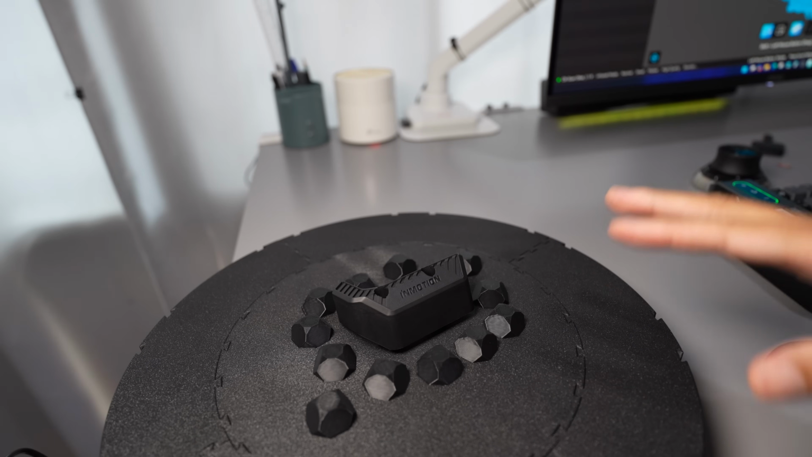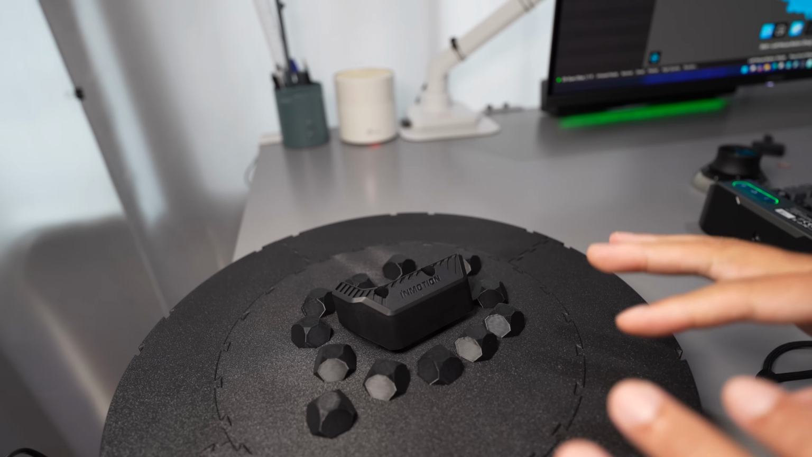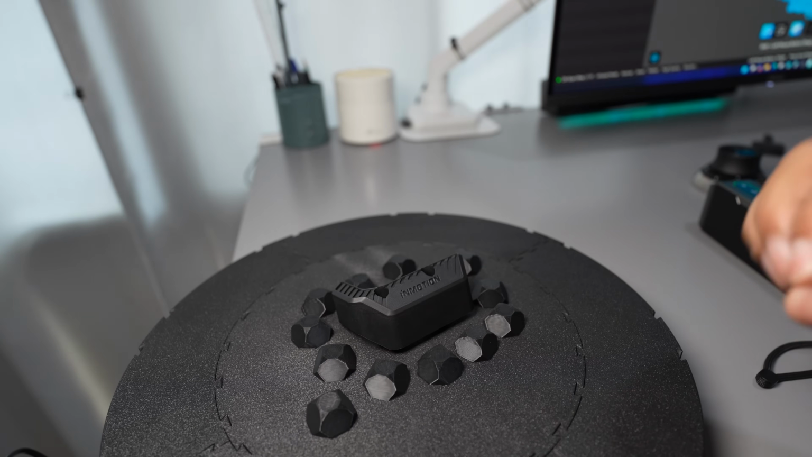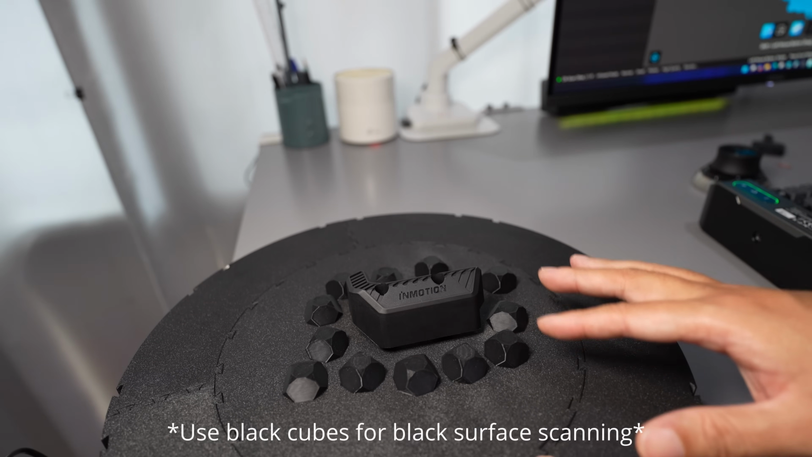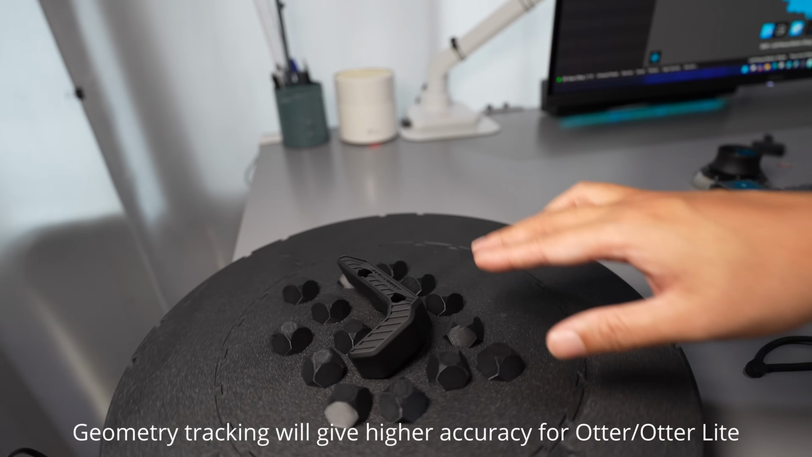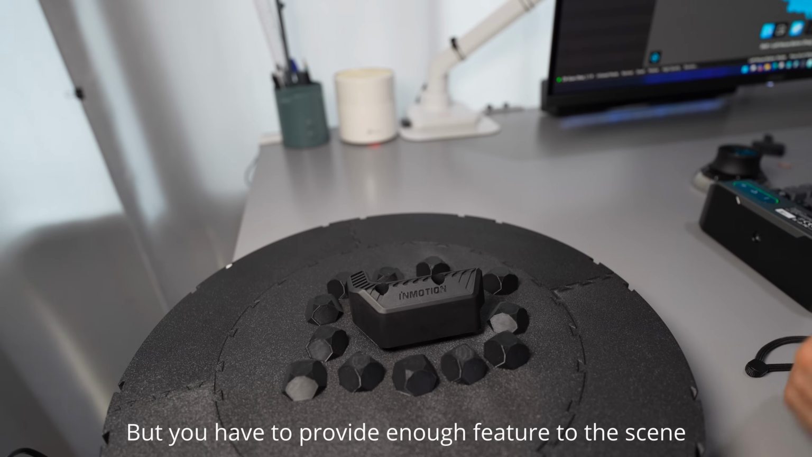So if you want to scan with the Otter in the marker mode, you need to use a spray to reduce the contrast between the color of the object and the color of the marker, which is white. Or alternatively, if you don't want to use the spray, you can use the geometry mode to track and use the small keep here to add features to the scanning scene, and it will track better.